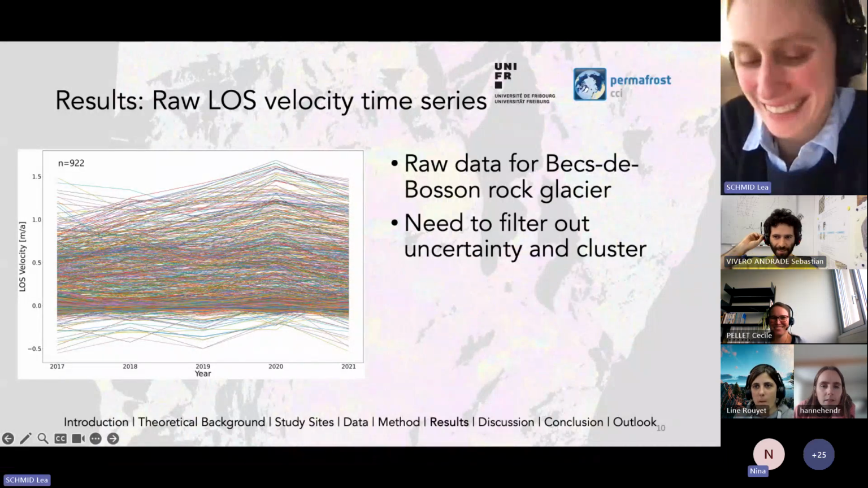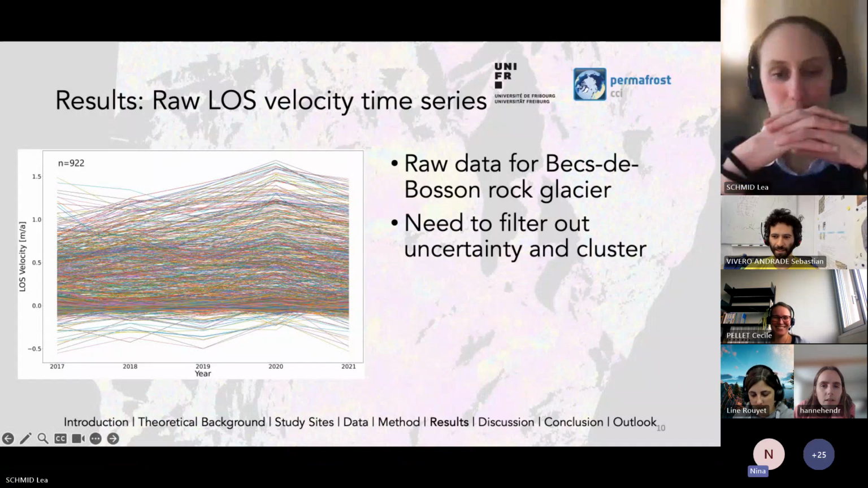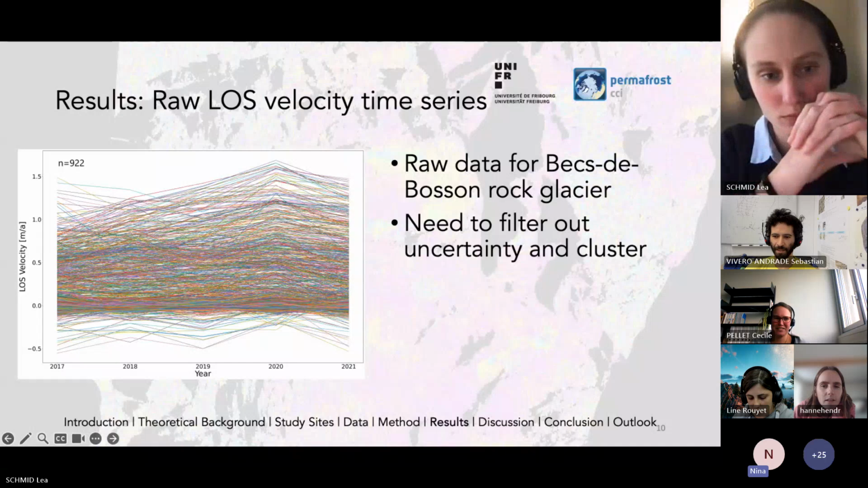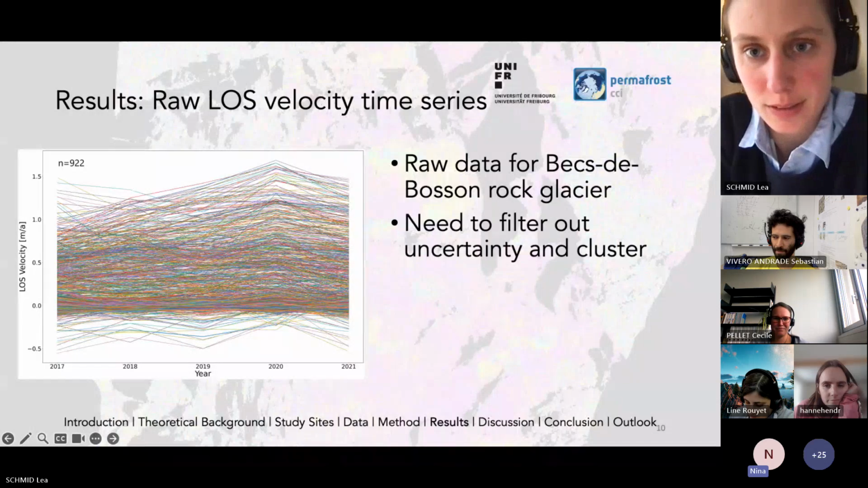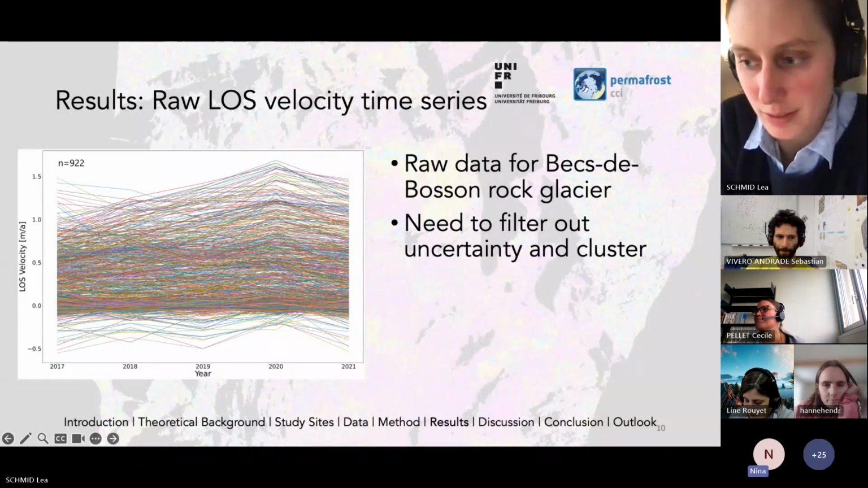Sorry, back to the filtering. You filtered based on uncertainty, and in your presentation you mentioned something about 0.4 meters per year. Can you just explain again why this value, and how you determine an uncertainty to filter out points based on a rate?